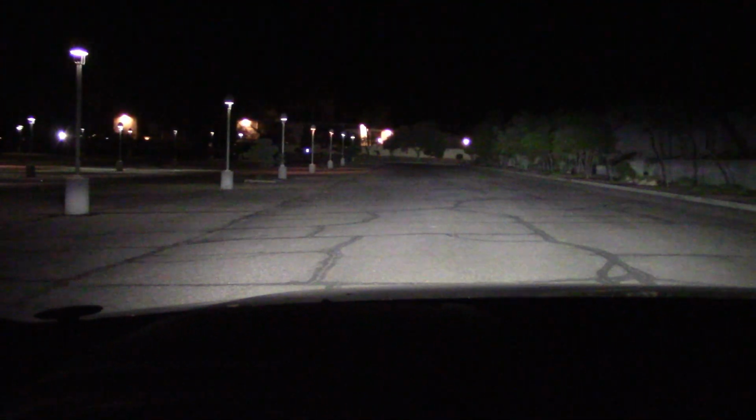Alright, we're at 400 feet. Of course, the low beams won't reach. Let's see what the brights do, if I can get it to focus with this lack of light. Whoa, very widespread. Look at this. And I lit up that cop over there. He wasn't too happy, so I told him I'd leave him alone.